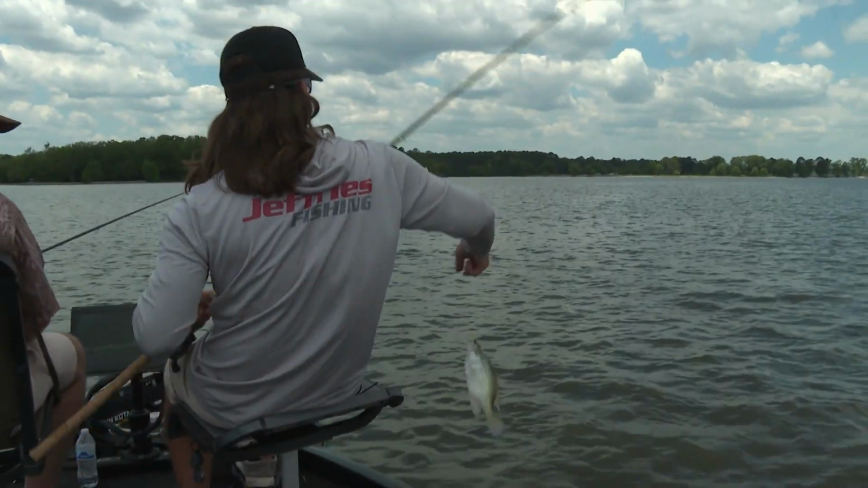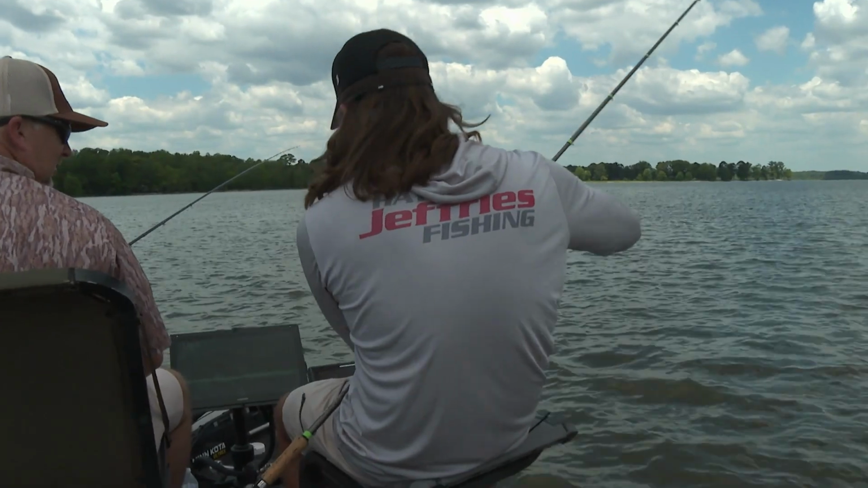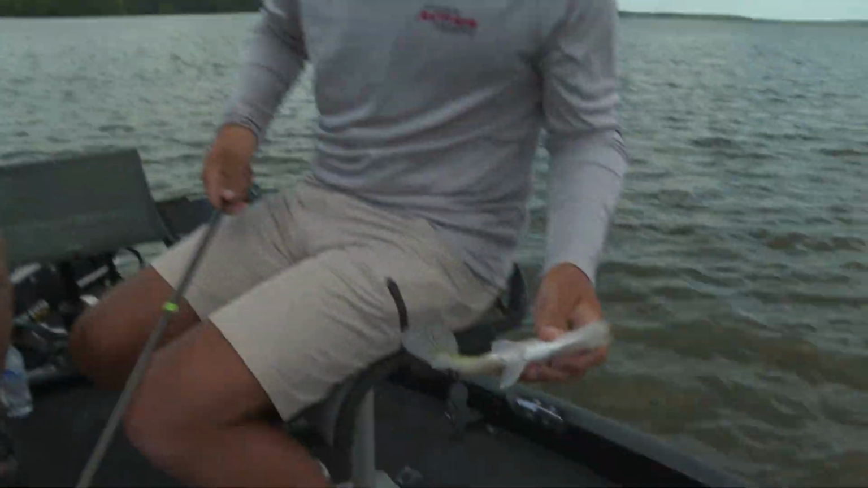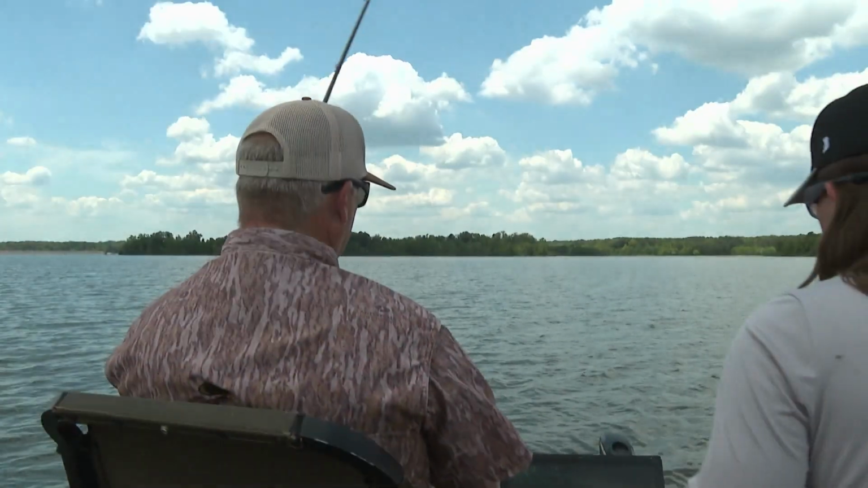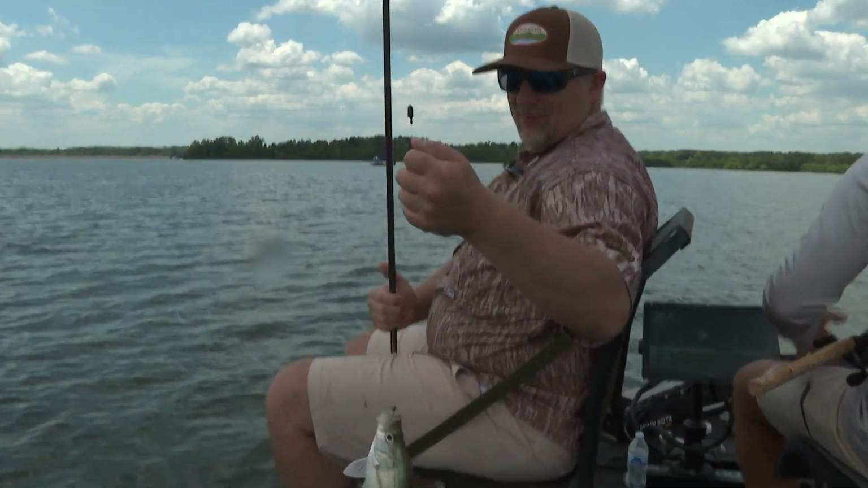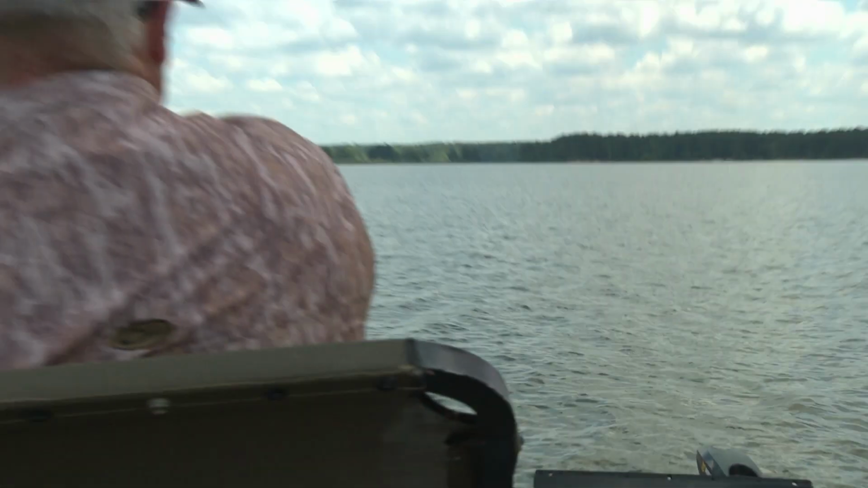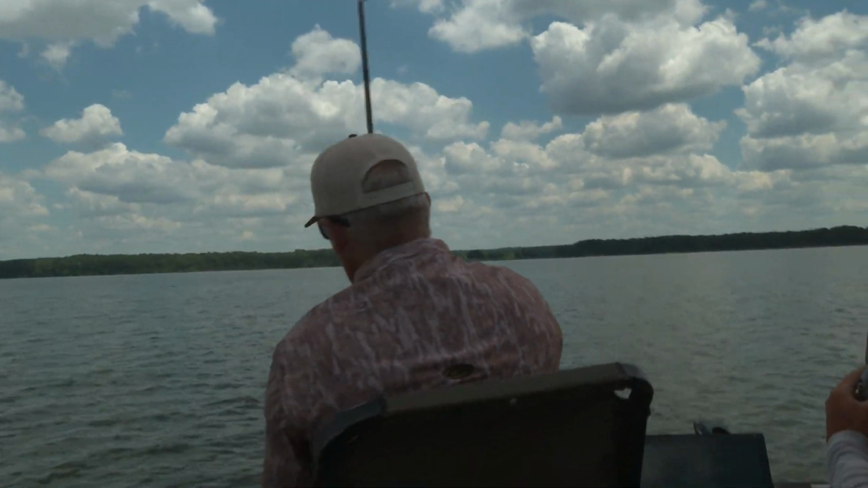A little bit bigger. Another keeper? Look at that. Just like the old PlayStation. There he comes. Pick up just a smidge right there. You got it. There we go, Scooter.